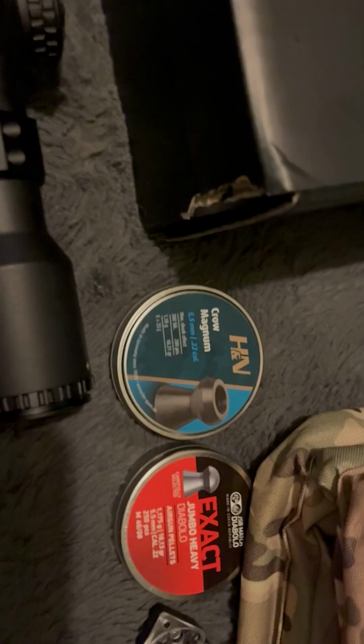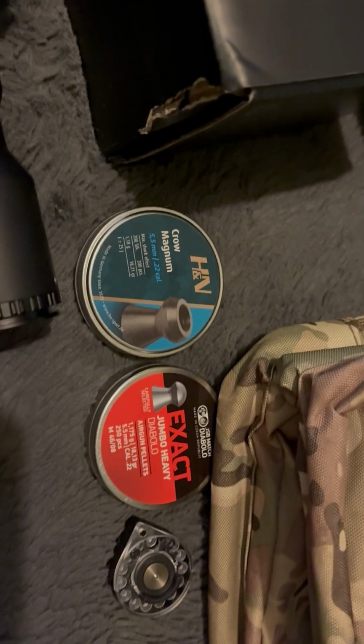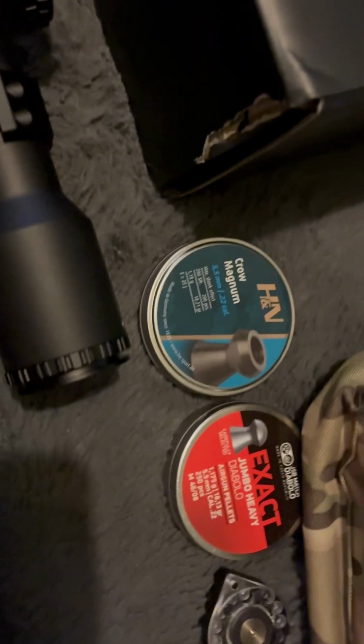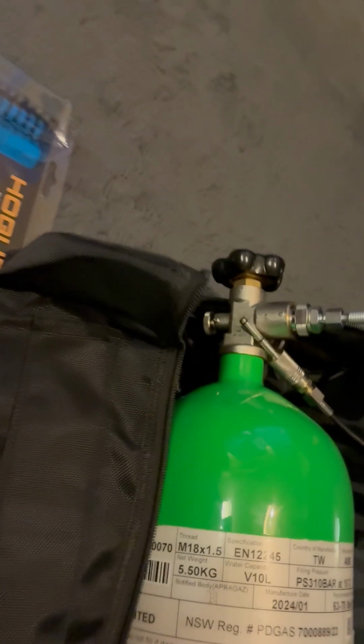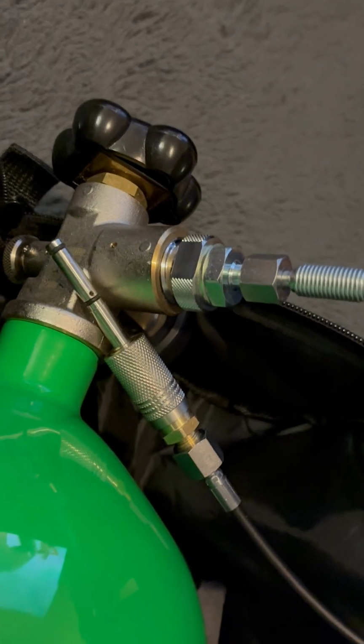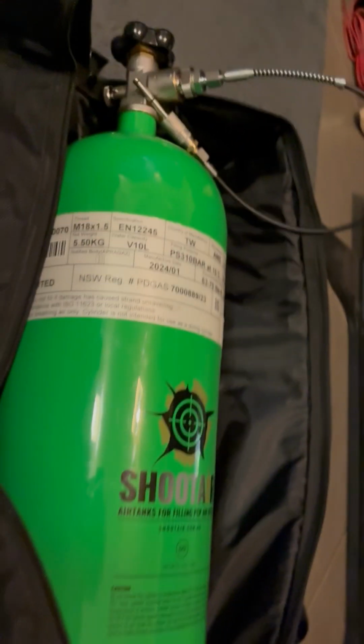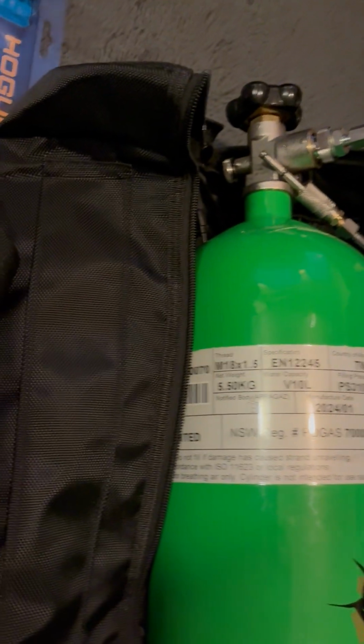Your rounds, you got 200 and 250 there from your Exacts and your H&Ns. They're about $45 for both little tins. Only 200 and 250 shot in both of them. That whip there was $65. Not the whip, the actual connector. That there was $65. Yeah, it's a bit harsh. Retail they're 65, but you can buy them online for $10. Oh well, doesn't matter. All good.